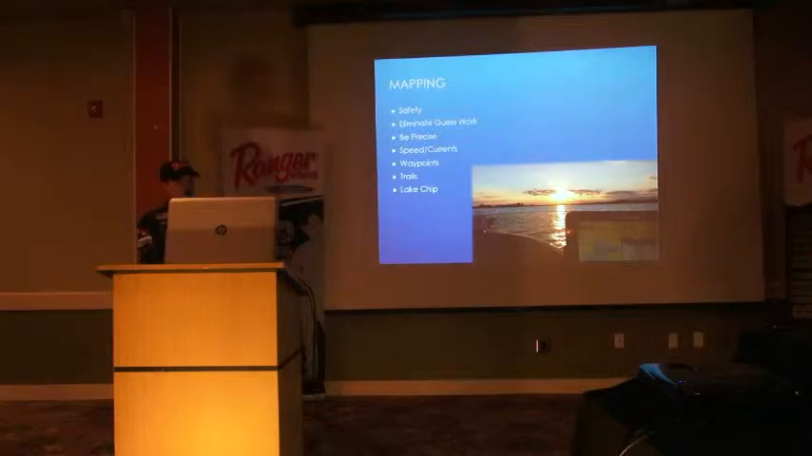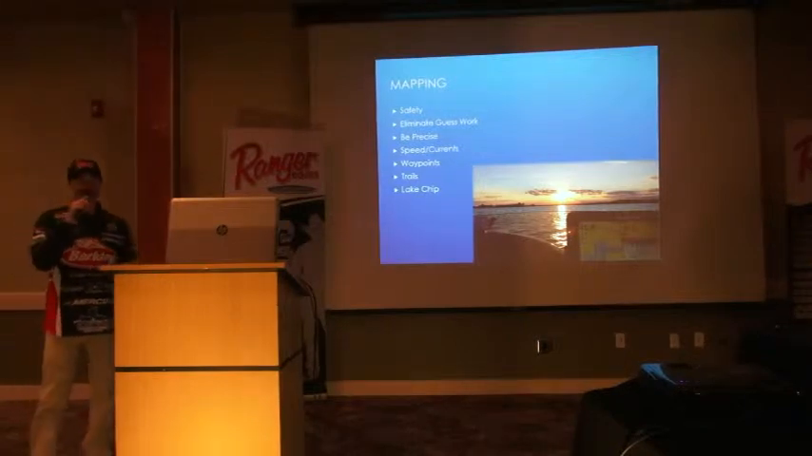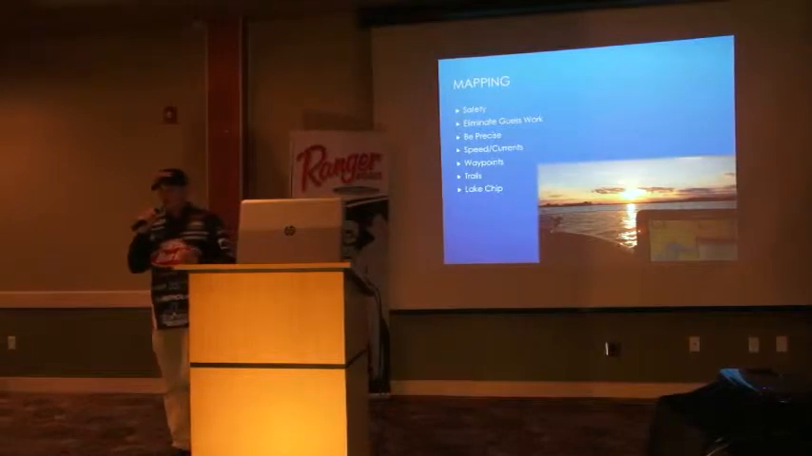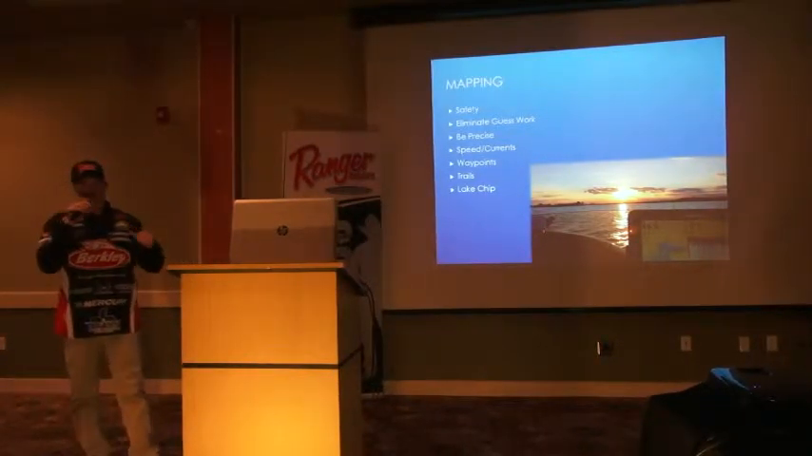And a big thing in using your mapping is speed. If it's pulling bottom bouncers, if it's trolling lead core especially, that's very speed dependent. Knowing your speed down to 1/10 of a mile an hour is a big thing. Especially, like I said, trolling lead core or spinners, where 1/10 of a mile an hour could be 2 or 3 feet deeper, 2 or 3 feet shallower.